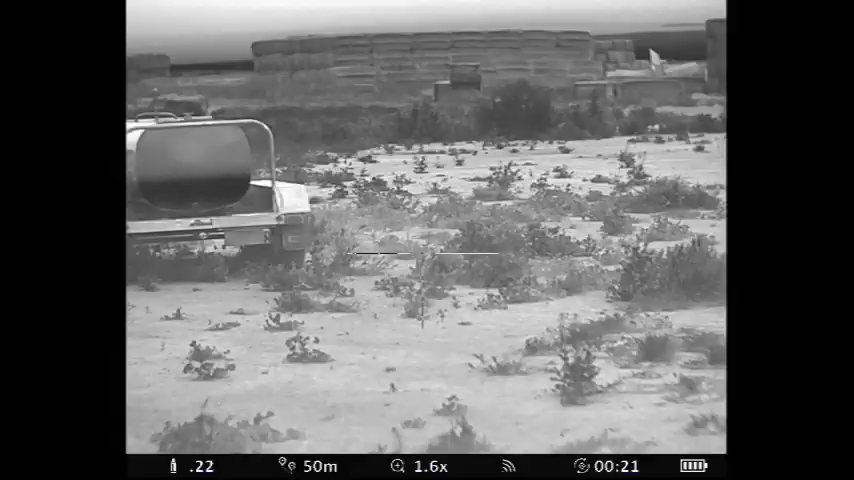It doesn't come with a digital rangefinder, but it does have a feature in there where you can approximately gauge how far your target is by going into the feature, selecting the height of the object that you're looking at, then using the scroll wheel you place a line above the object and a line below the object, and that will give you an approximate distance to that object that you're trying to focus on to.